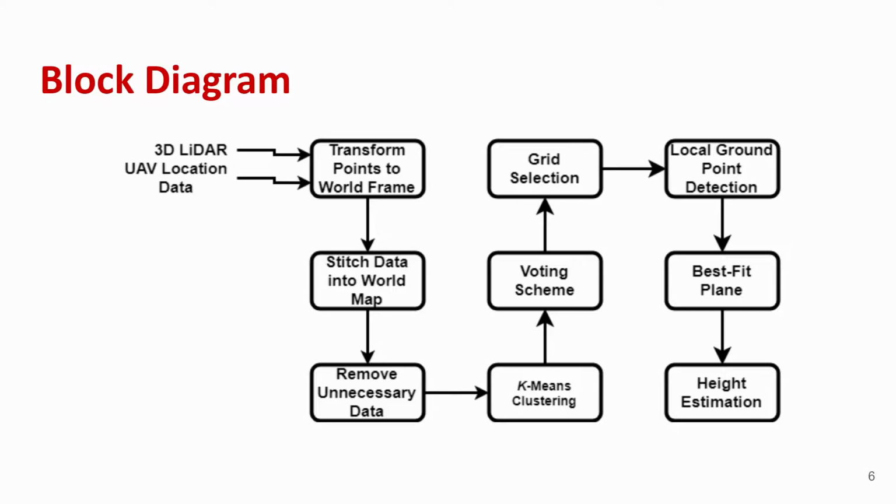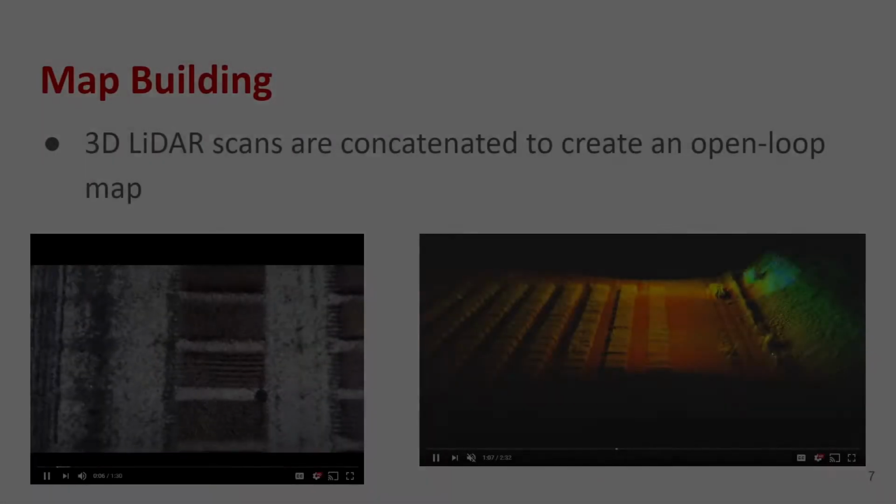The next portion focuses on plot detection. Using our filtered point cloud map, we cluster the points using a k-means clustering algorithm. Then, using a voting scheme, we find the best fit dimensions for a bounding box that corresponds to a plot's length, width, and orientation. Using these, the plot grid is determined. Lastly, the height is estimated by using the ground points around a plot to determine a ground plane. The heights of all the other points within a plot are found relative to the ground plane to get the height estimation.